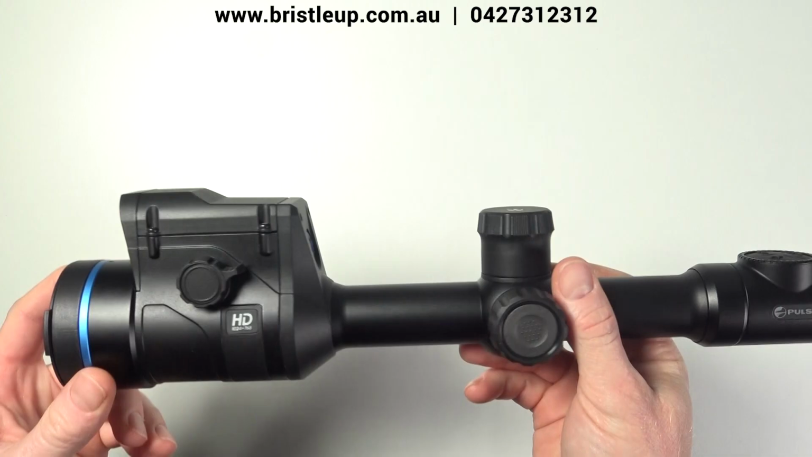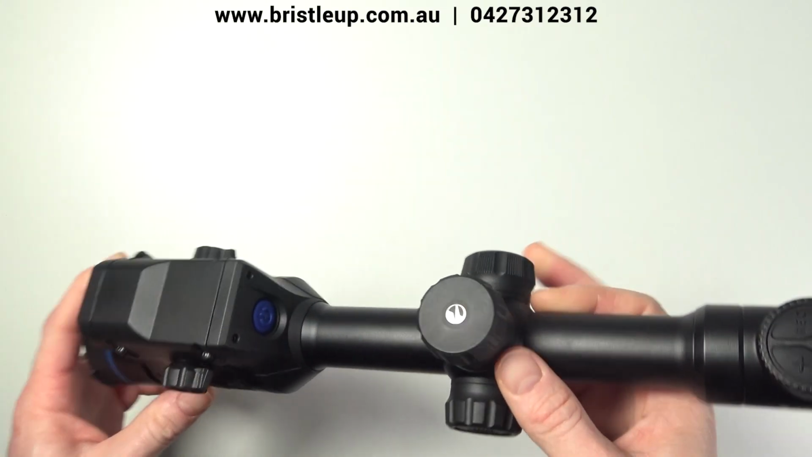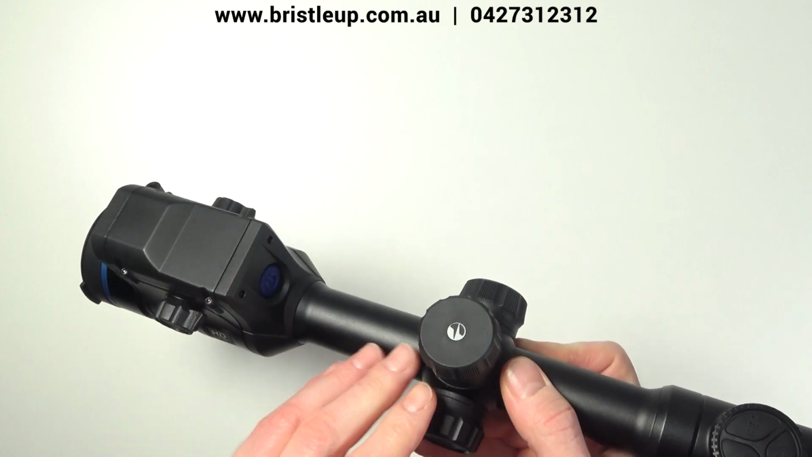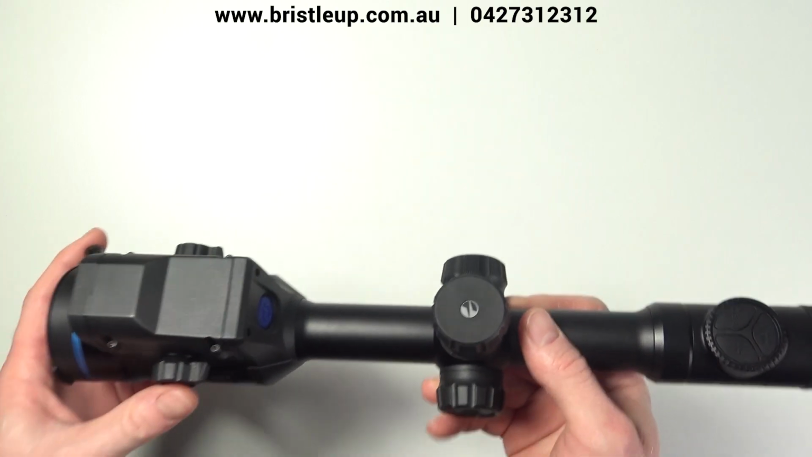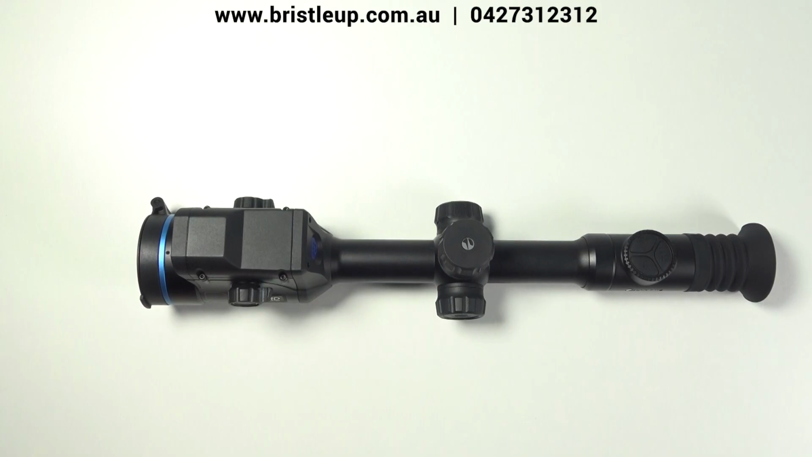So this design has been the same for quite a while now. Not much has changed. The operation and zeroing and the menu system and all that is pretty much the same, so there's not much point us going over that again. Anyway, let's start discussing the device, the specs and what we think of it. Hopefully help you decide whether it's the right device for you.